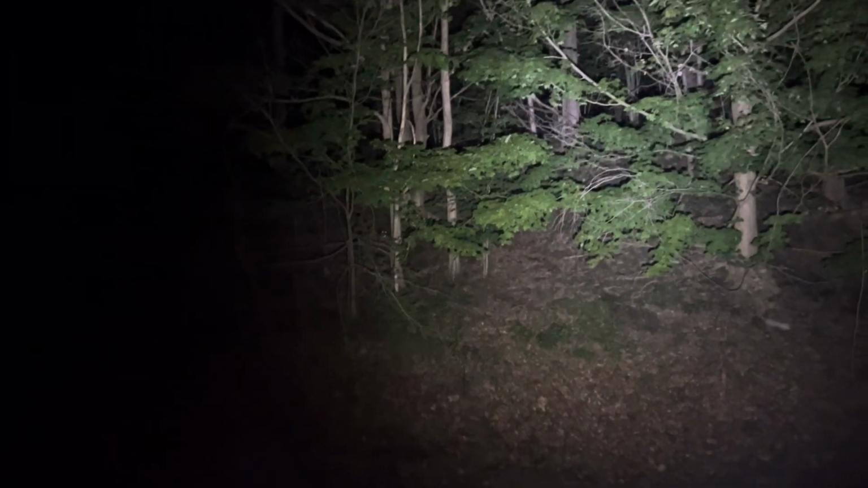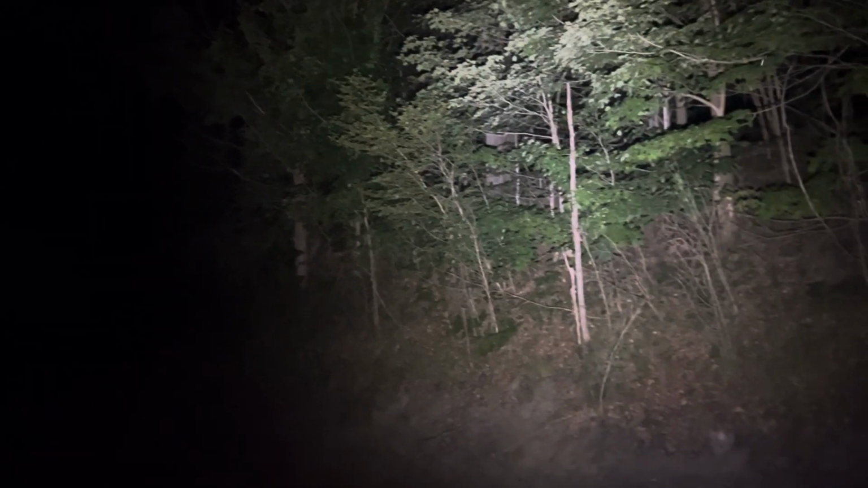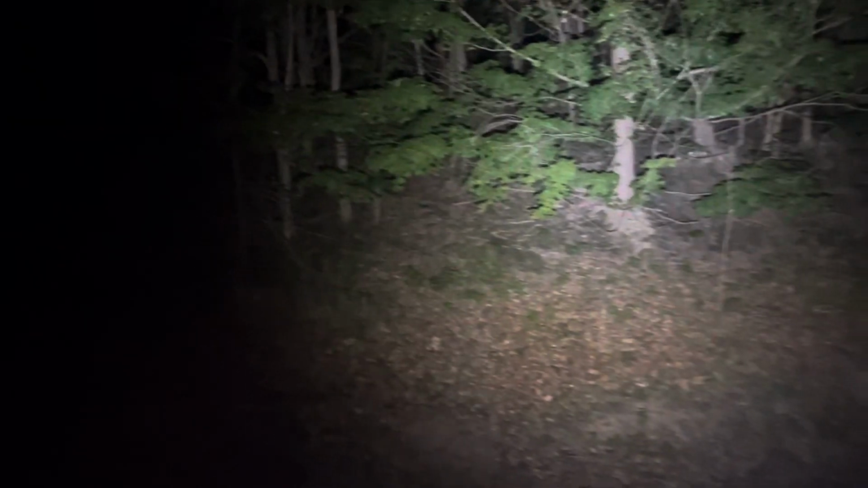Okay, this is one of the spots up here. I say this is a pretty steep hill. Okay, so our heat signatures, hotter, the hottest ones are in black. Okay, cooler in the white.